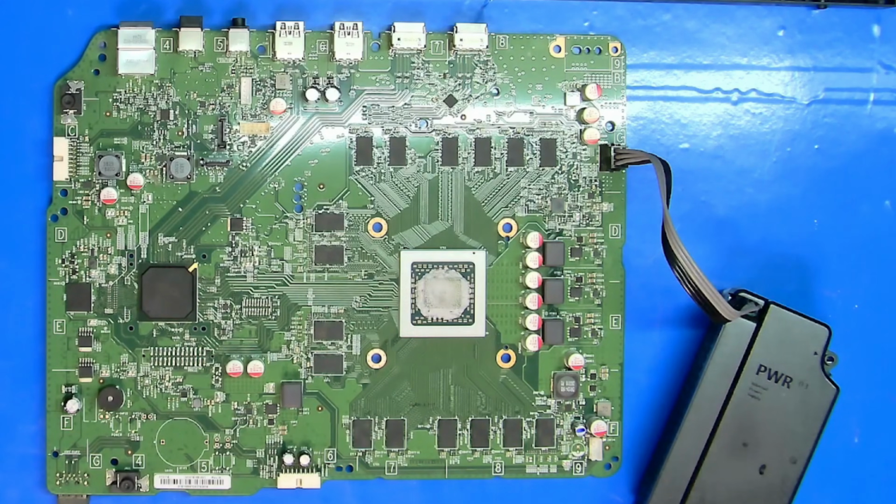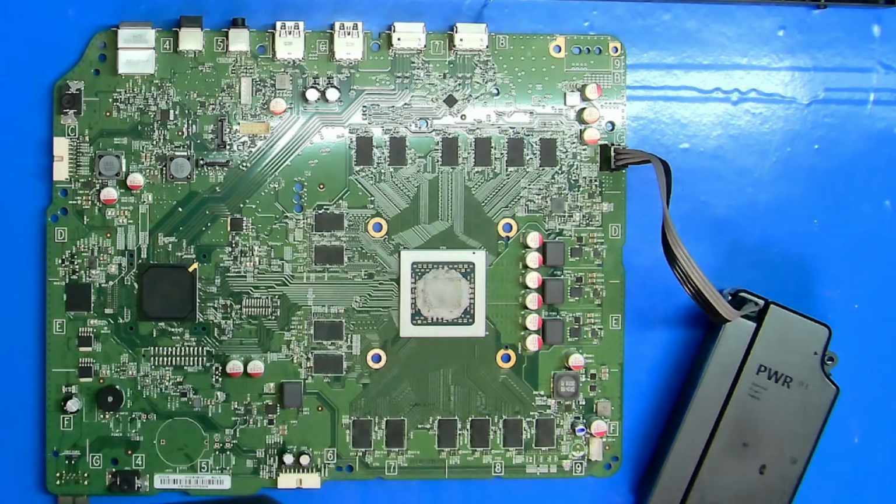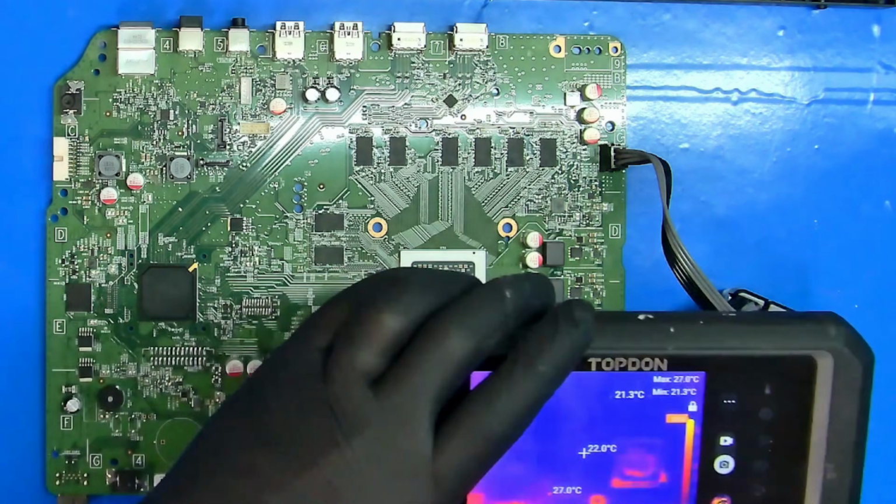Hi everyone, today we have an Xbox One S on the bench that refuses to power on. When the power button is pressed, nothing happens. I've already stripped it down, so now it's time to carry out some diagnostics, track down the fault and see if we can get it working again.